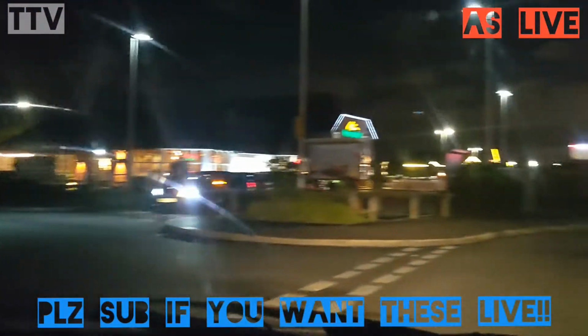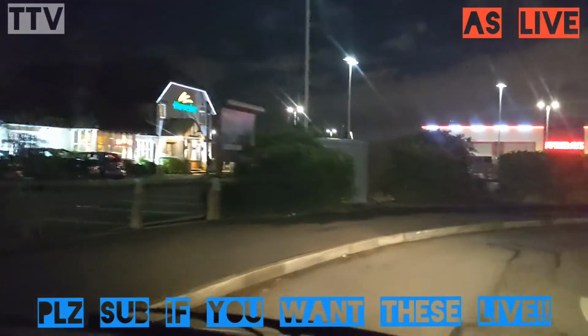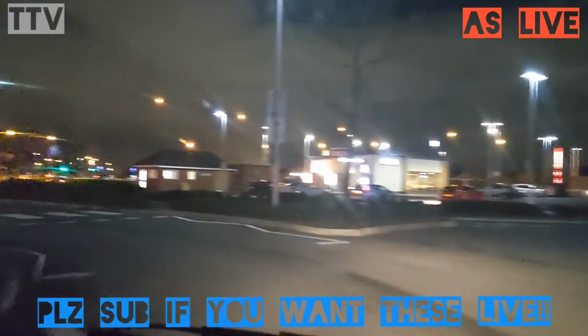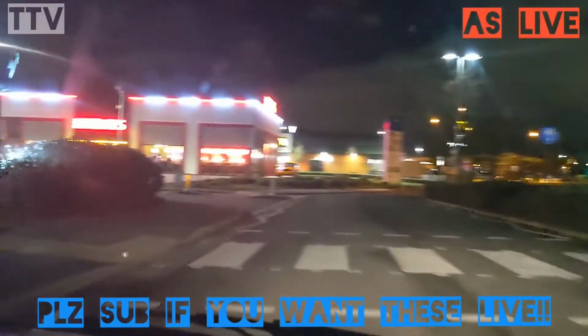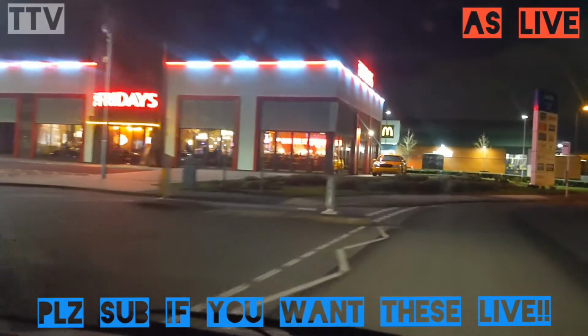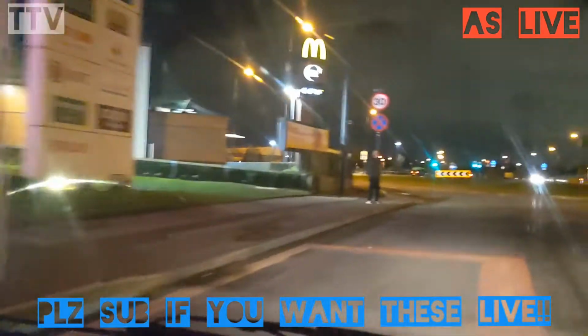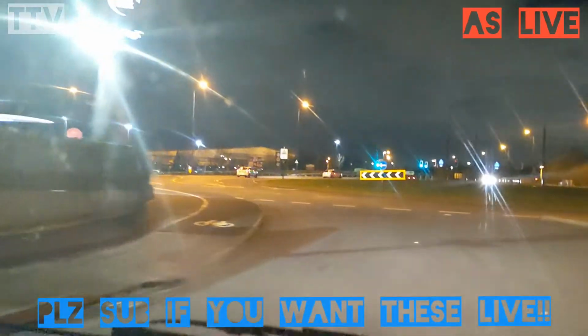So we're going to do a dummy run. This will be edited because obviously there's no point putting up a whole drive, unless of course it's eventful all the way, in which case I'll put it all up, which I can do now, to be fair, because I can now edit simple videos on my phone. I can even put the TTTV on them, which is good. So, see where we're up to.